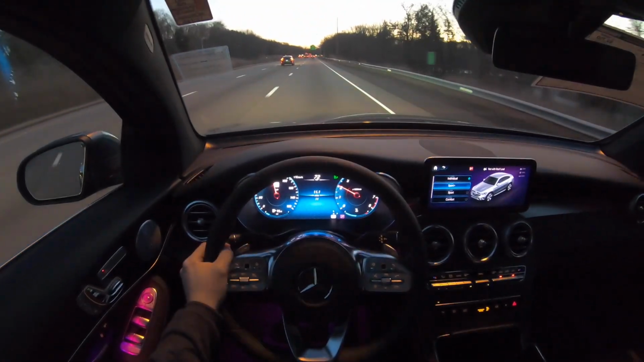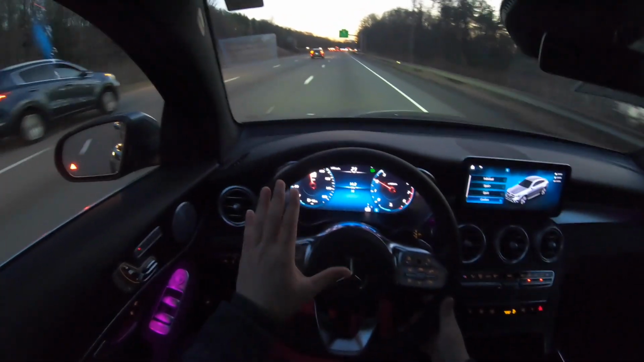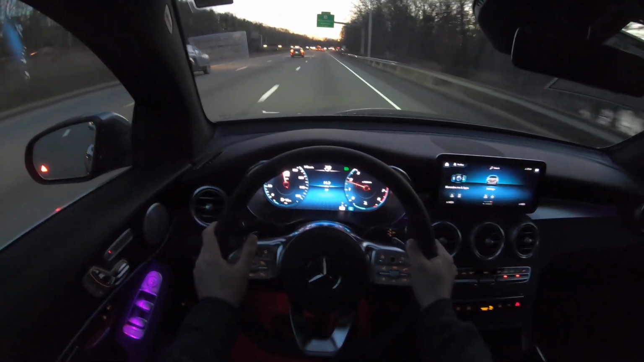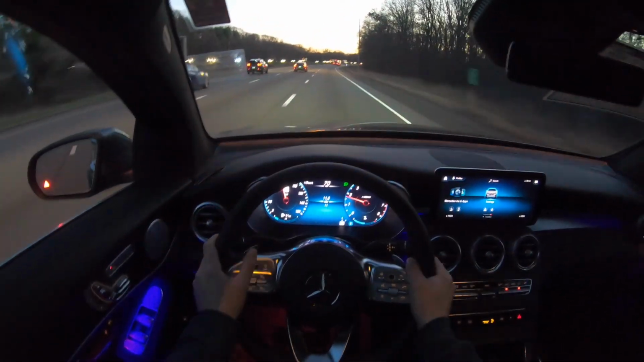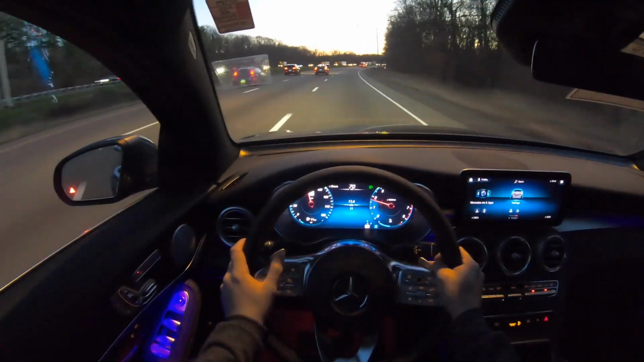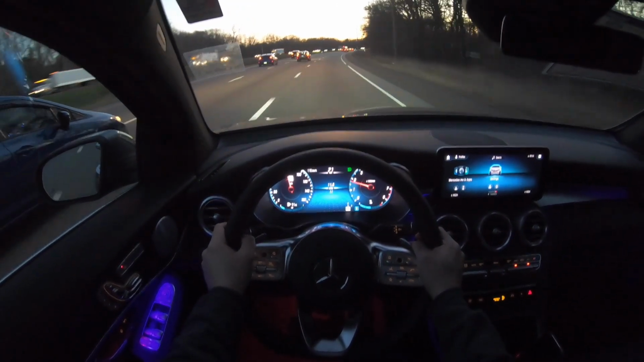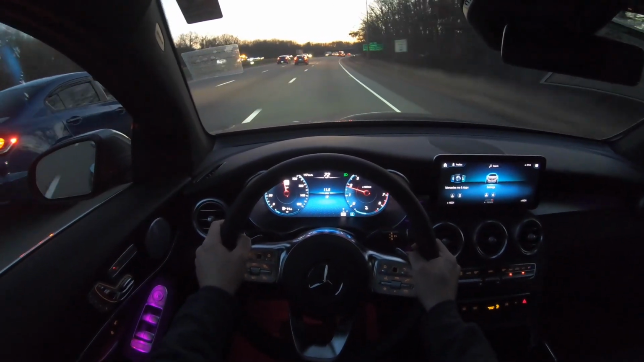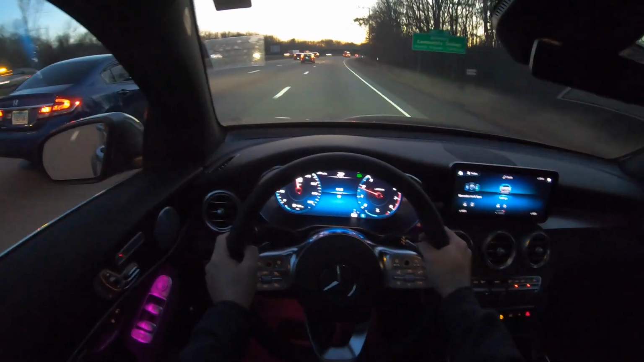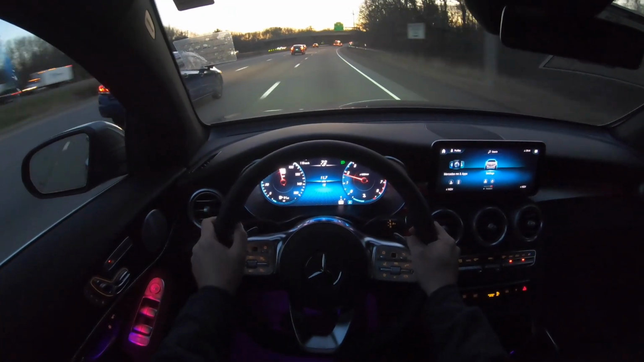Let's go ahead and drop it back into comfort mode, and nice and comfortable. Suspension is very soft, but definitely there's a good amount of wind noise on the highway. Suspension feels nice and soft. The steering wheel is very direct and very light at the same time.